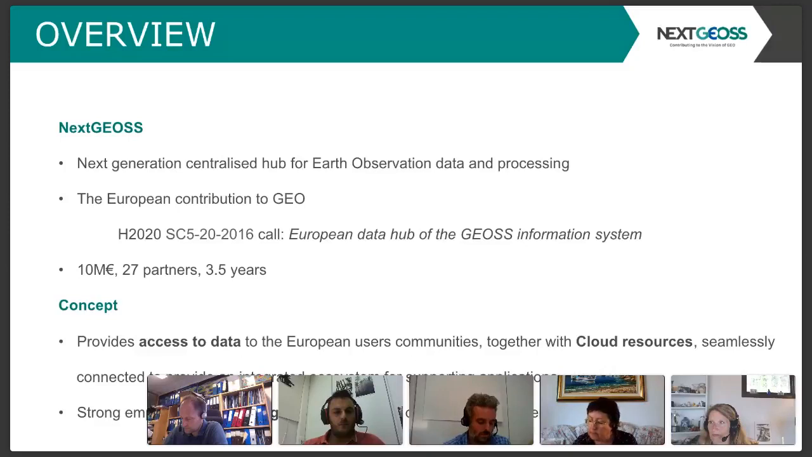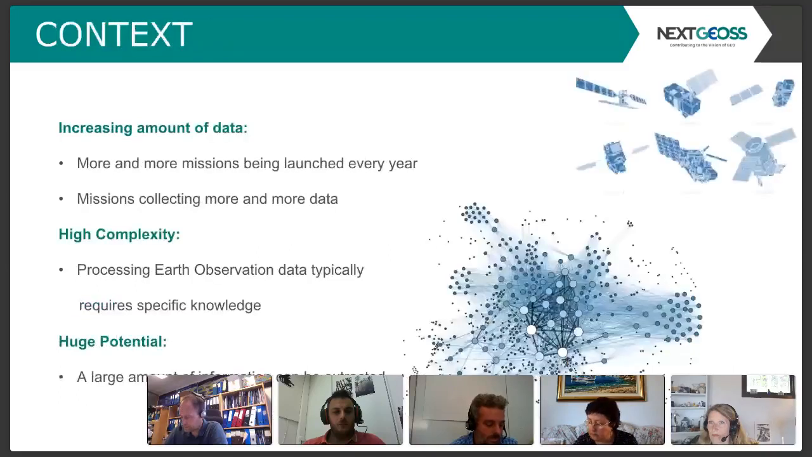A strong focus of NextGEOSS is, of course, the engaging of communities, data provider communities, and also the application builders. So the background of NextGEOSS is the increasing amount of data in Earth observation in general, which is generically called big data, and the high complexity of the treatment of Earth observation images, but also the huge potential of the information that can be extracted here.